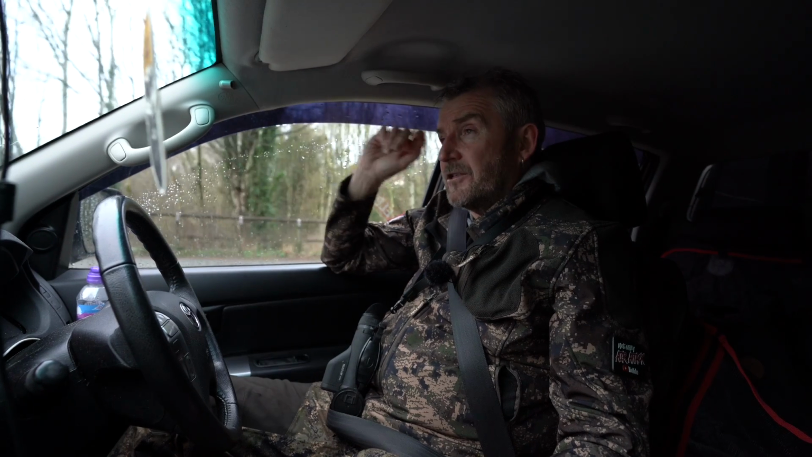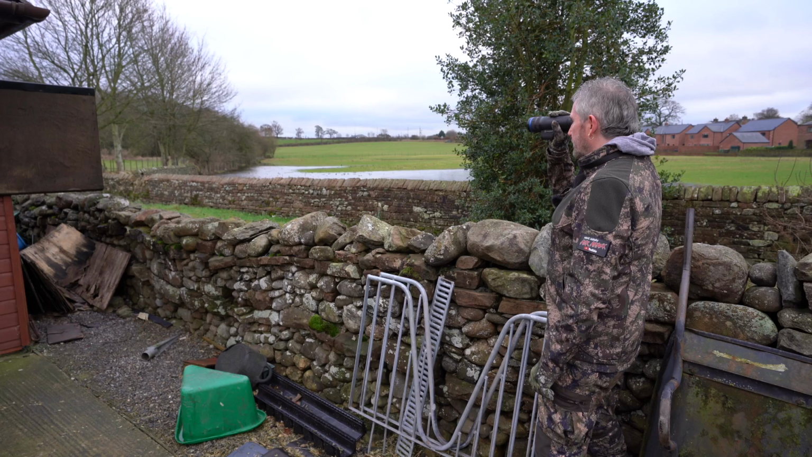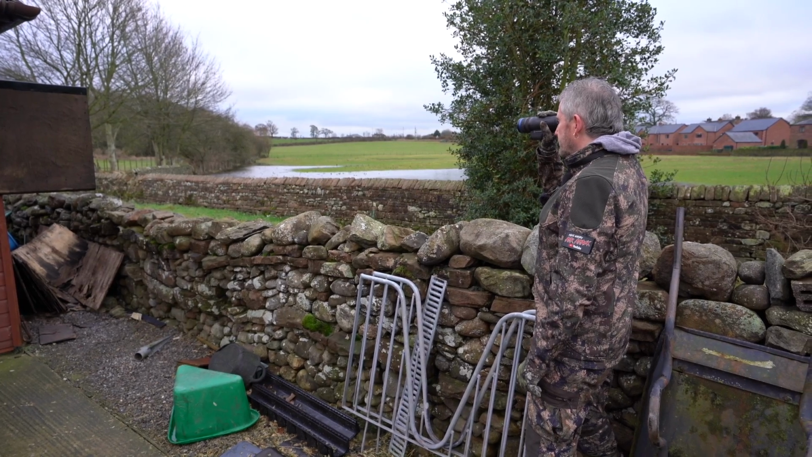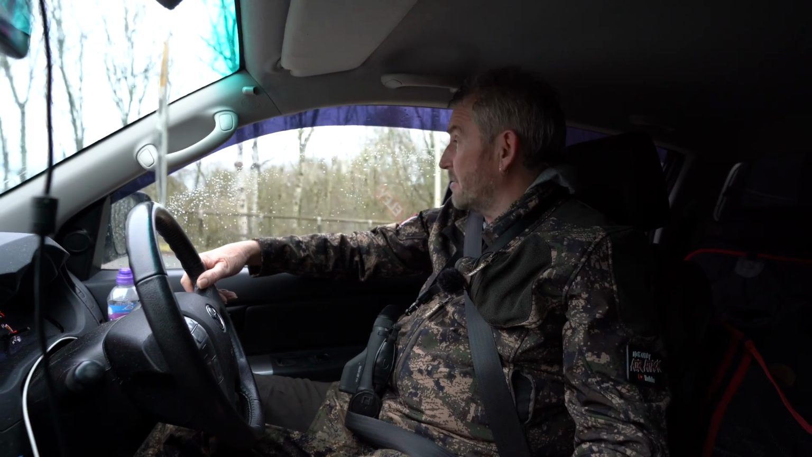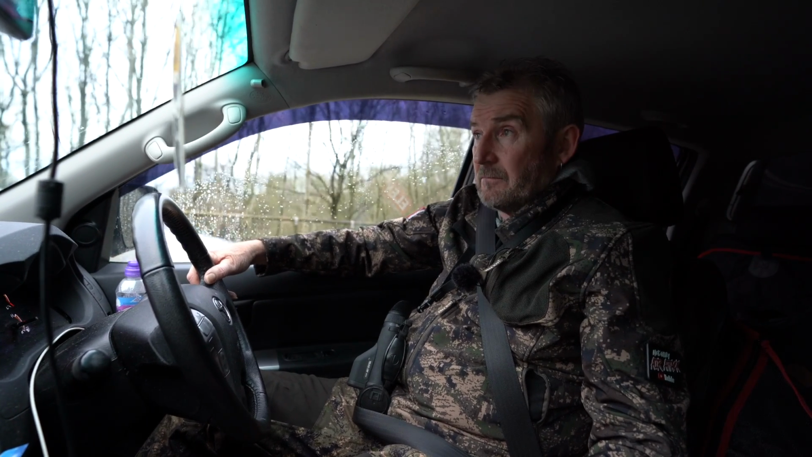Right, while we're there, we're going to check out the lay of the land. Obviously, for the last few days we've had nothing but torrential rain. The last 2 weeks we've had a couple of storms blowing. The ground's holding water all over the place, so we need to be in areas all over the fields tonight. We need to check them out, make sure there's no pitfalls, nothing we've got to be aware of. So it's just checking out the land, making sure we're all safe, and seeing what's what.